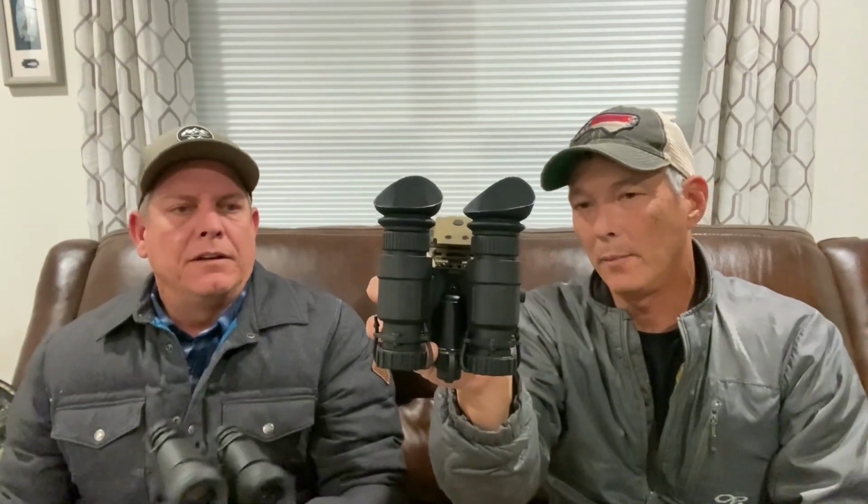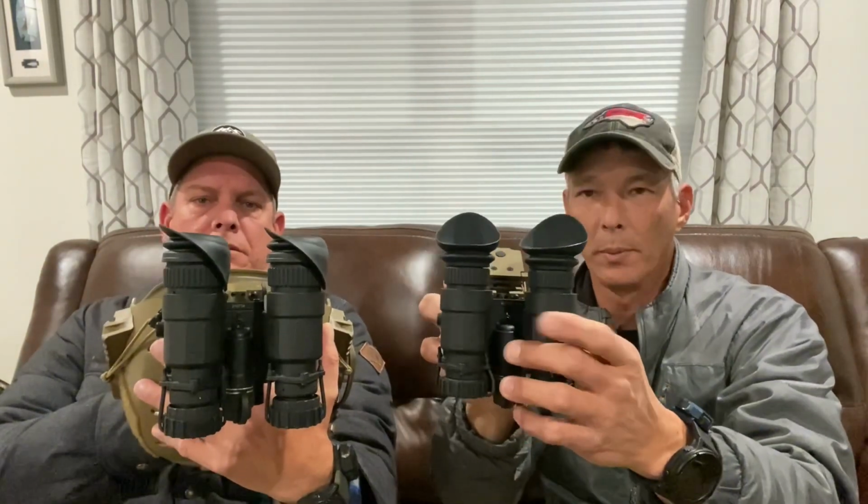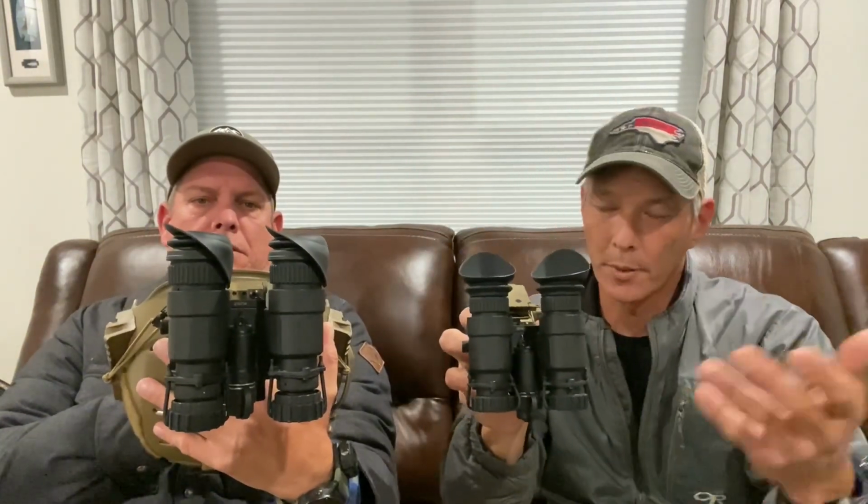We actually have the same units, the same body anyway. The only difference is these are Gen 3 Plus. There's a price difference, but you have the ability on some of the Gen 2 Pluses to boost it. Yeah. And by boosting it, it can make it equivalent to what some of the Gen 3 Pluses are.